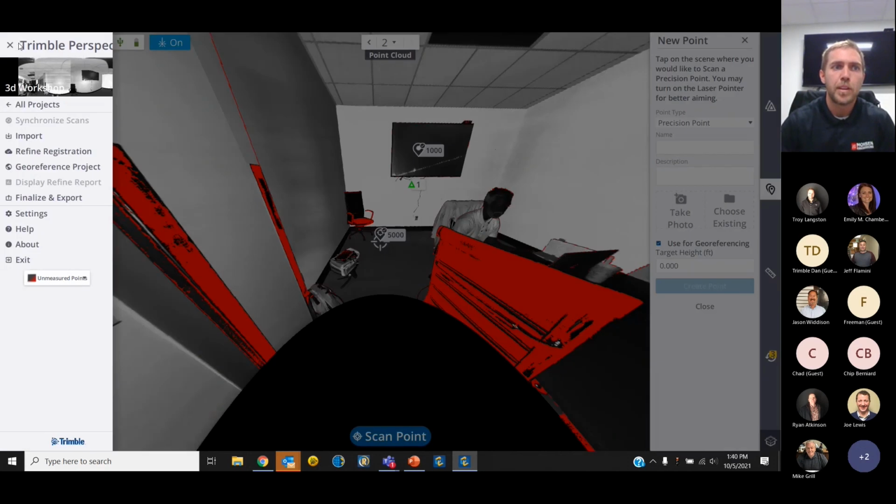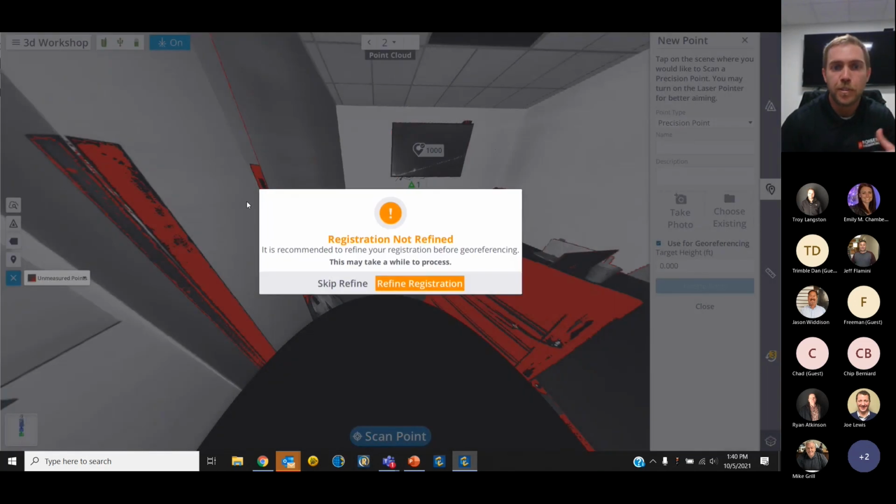So we're going to go back into our menu toolbar, and actually, there's a couple ways you could go about this. You could do the refining of your registration before you start your georeferencing, or you could go into georeferencing and do your refine through this. I'm actually going to do the first.